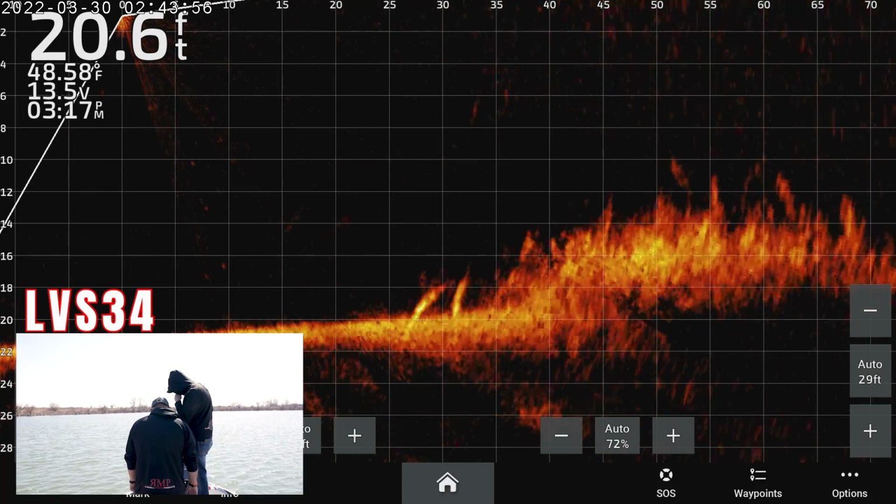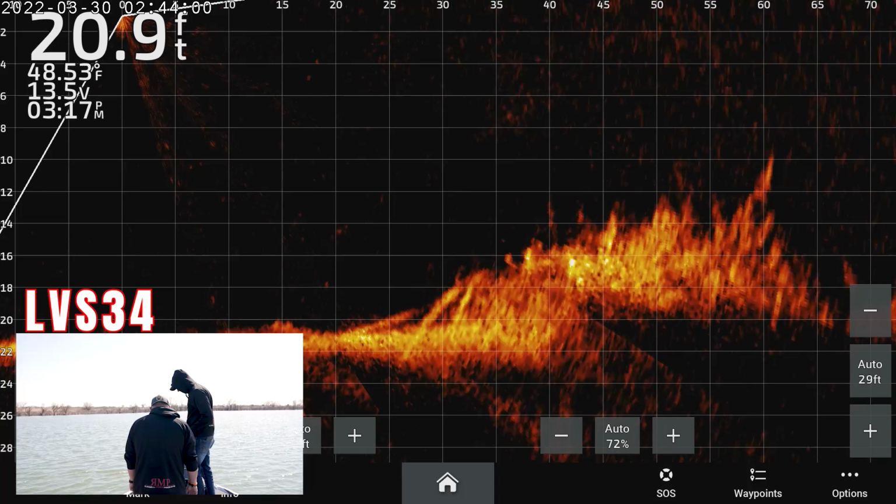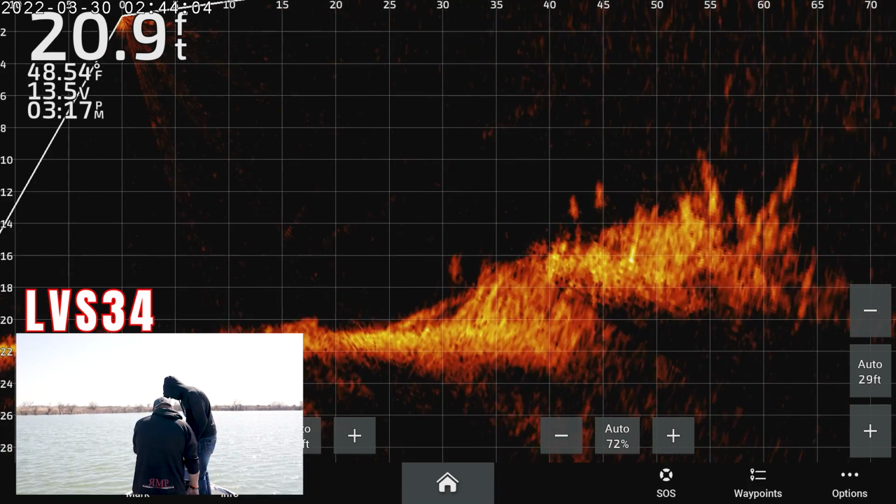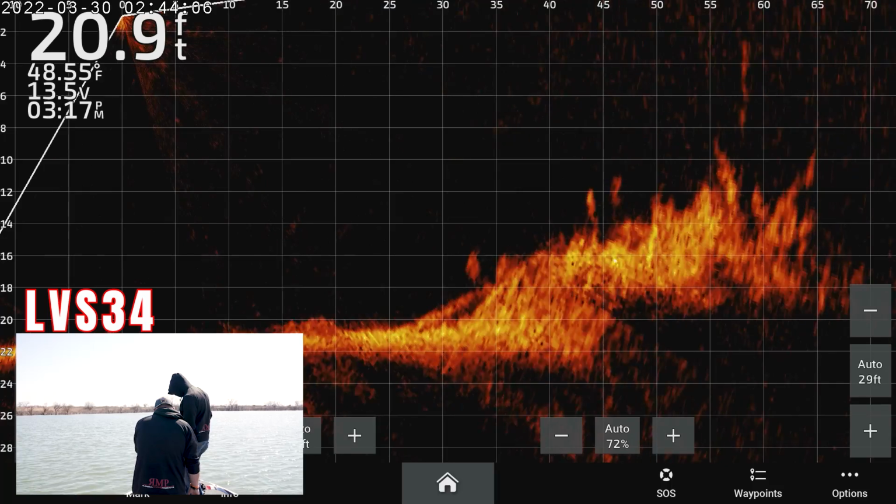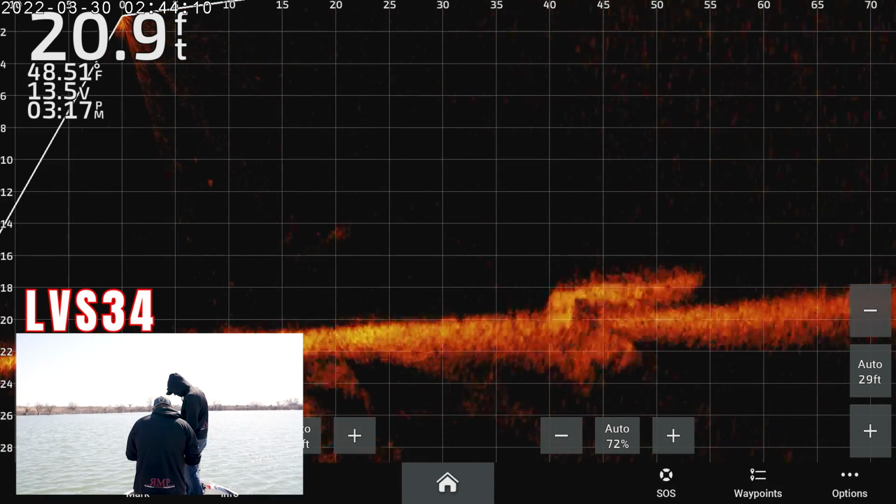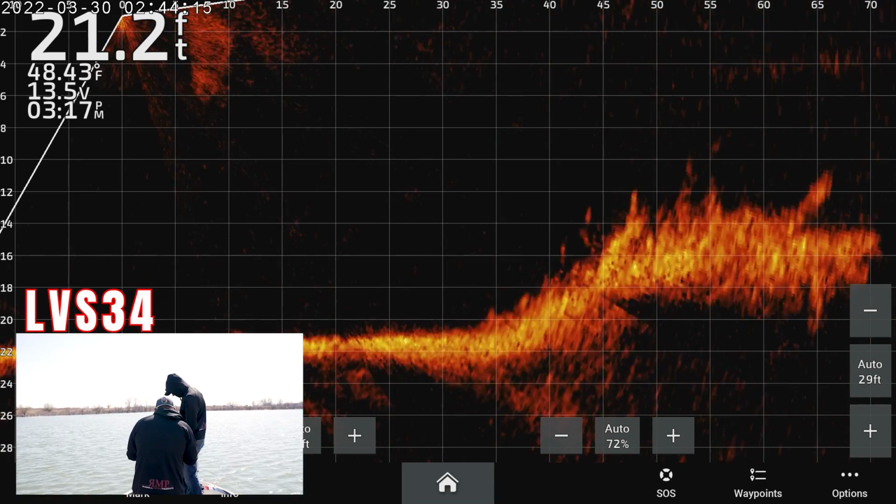And again, this is our mid-depth. This is where we always thought LVS32 or LiveScope in general shined, at the 15 to 25 foot range. Well, and again, the dimension. Still seeing the cabling. And the dimension you see out of this. In the other one, it looked like a hump of a brush pile. And as we're looking at this, I'm seeing angles of it.